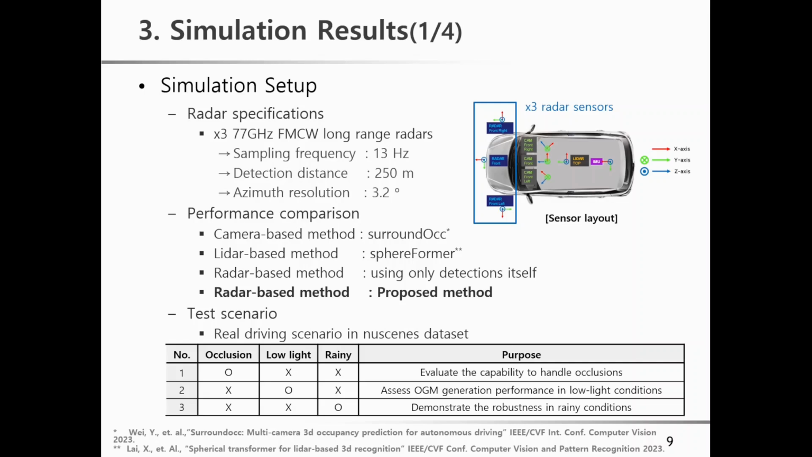The first is a camera-based method called SurroundOcc, and the second is a LiDAR-based method called Spherformer. The radar-based baseline uses only raw detections. To evaluate the proposed method, we selected 3 test scenarios from the nuScenes dataset.